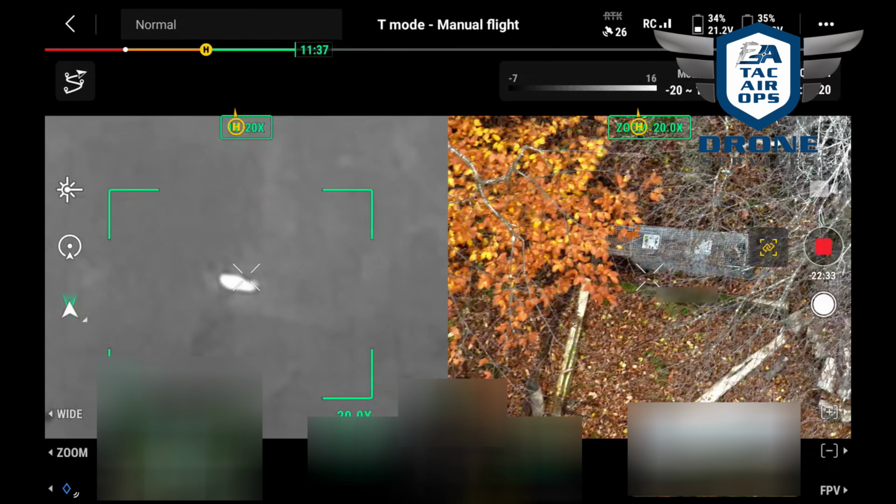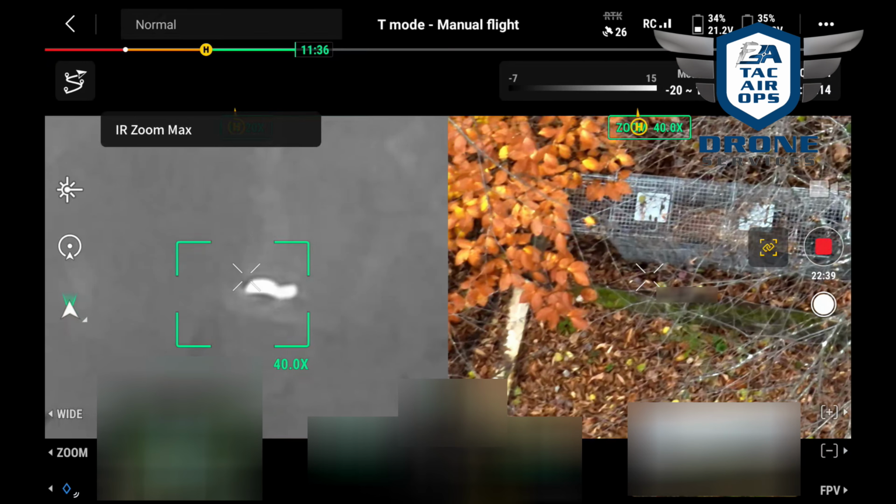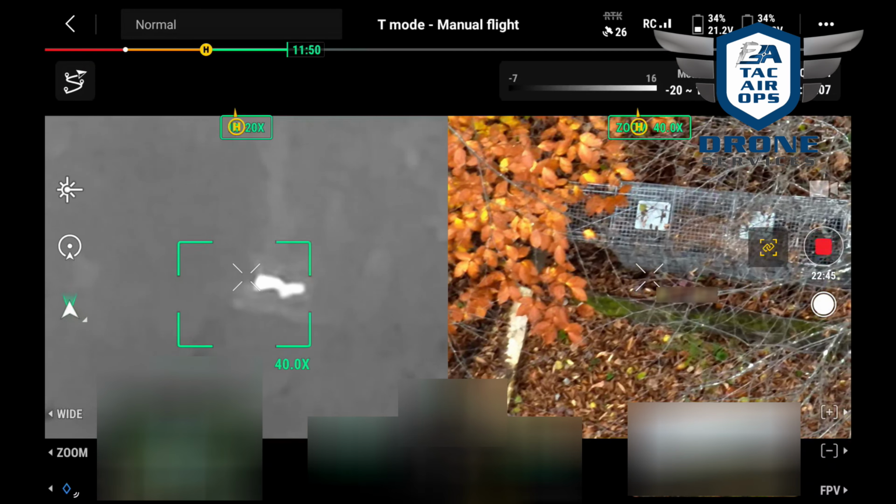Oh. Guys, she's going in the trap right now. Stand by. Stand by. She's in the trap, but it's not shut. Give me a second. Oh, because her leg is on the door.